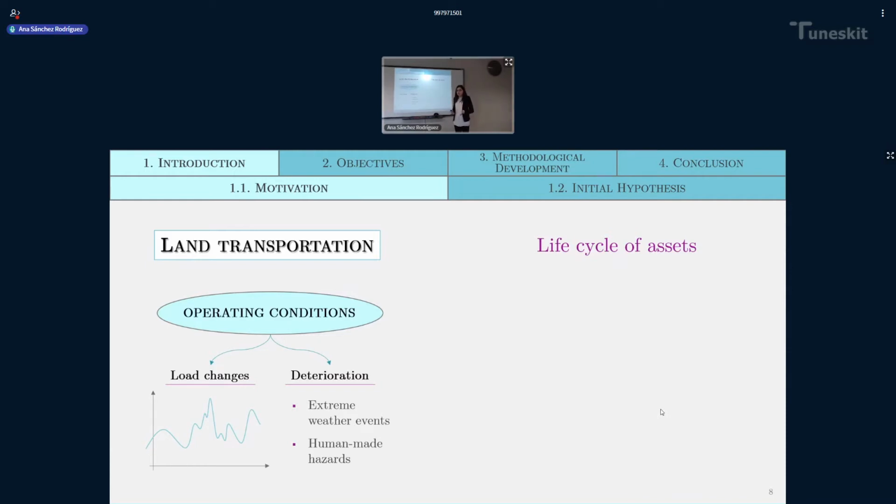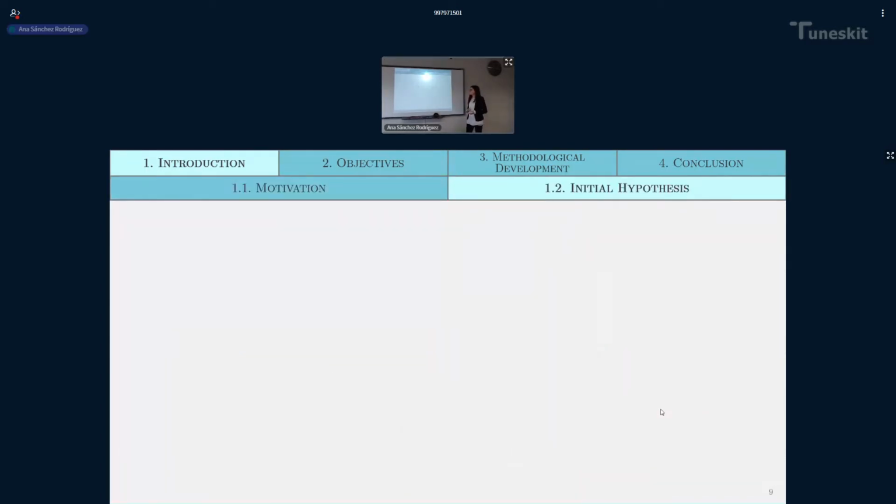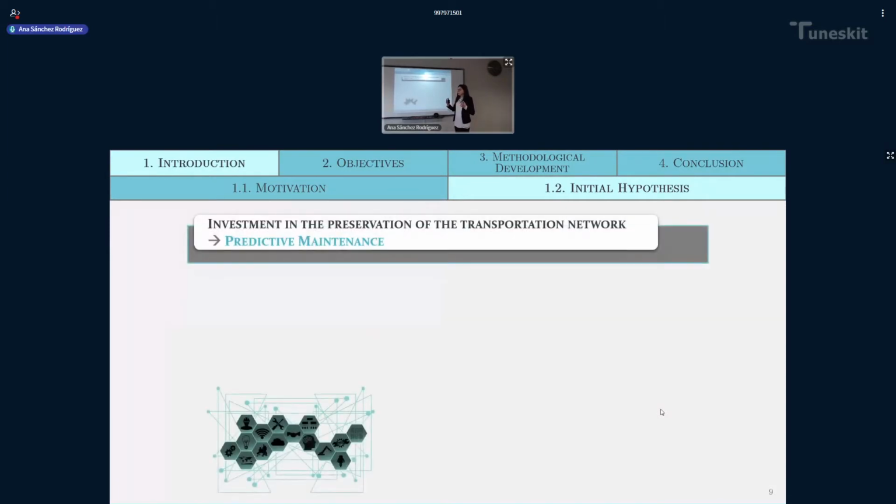Taking into account the characteristics of these assets, it is really important to monitor their operating conditions during their entire life cycle. For that, the ideal would be to have resilient infrastructures. These resilient infrastructures could be able to anticipate, to respond, and to minimize or even mitigate the effects of extreme events. Now, all this is summarized in this thesis in three main steps.